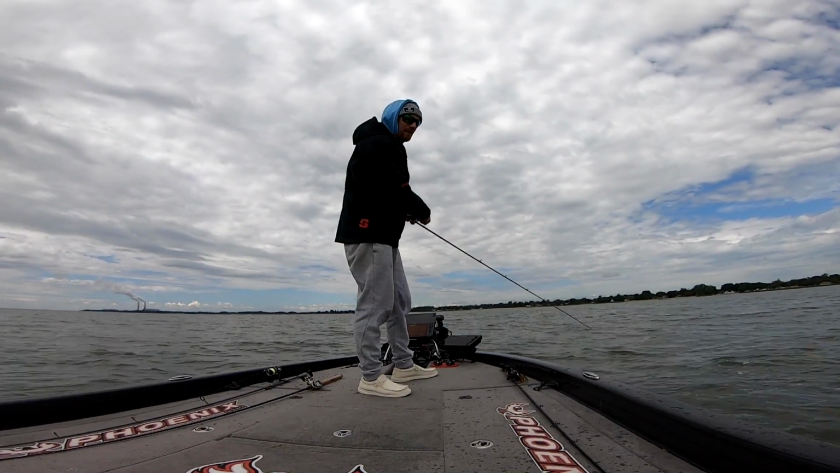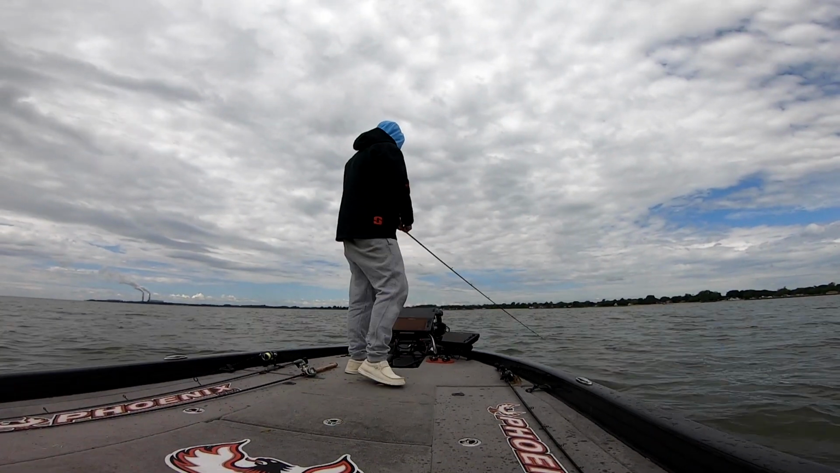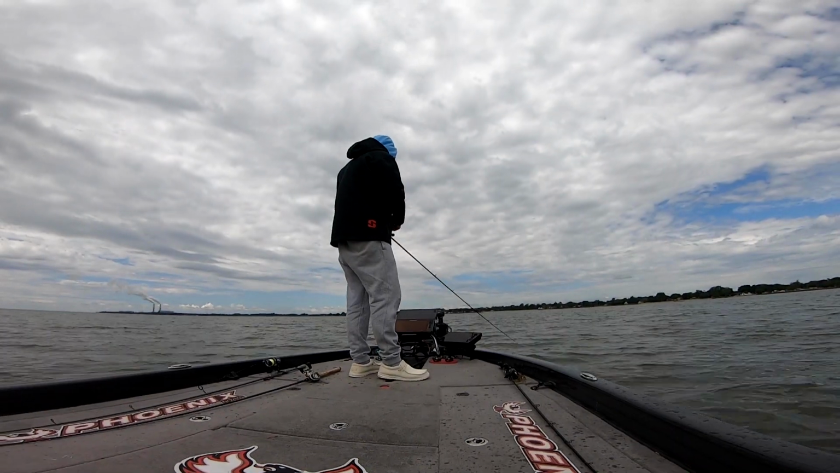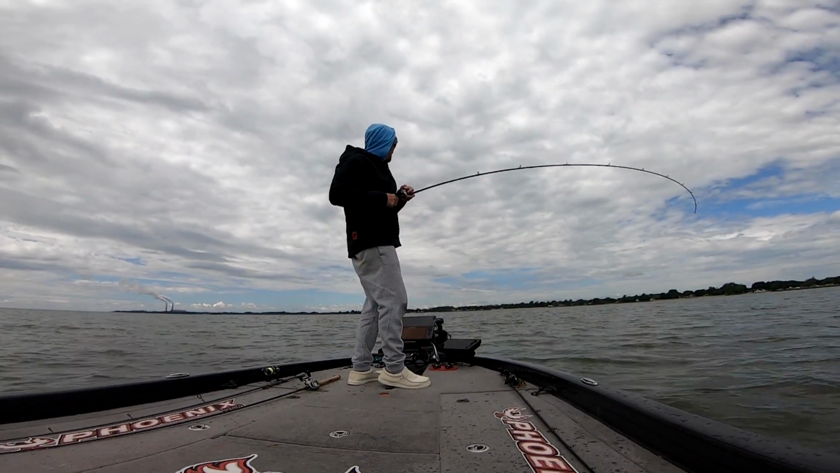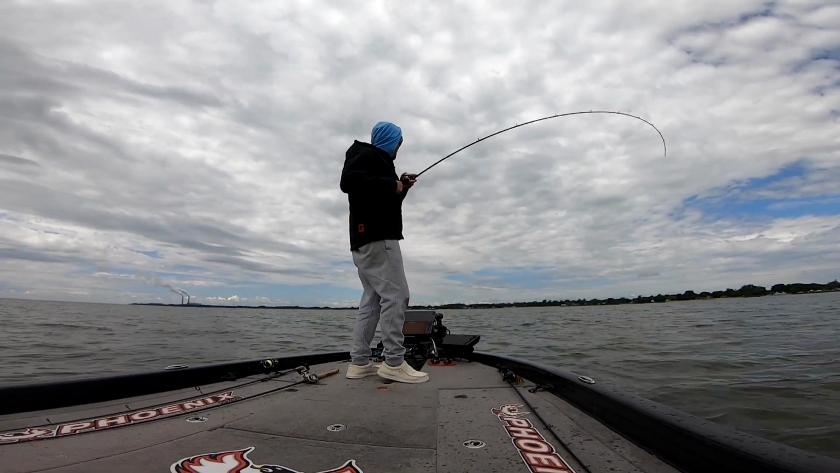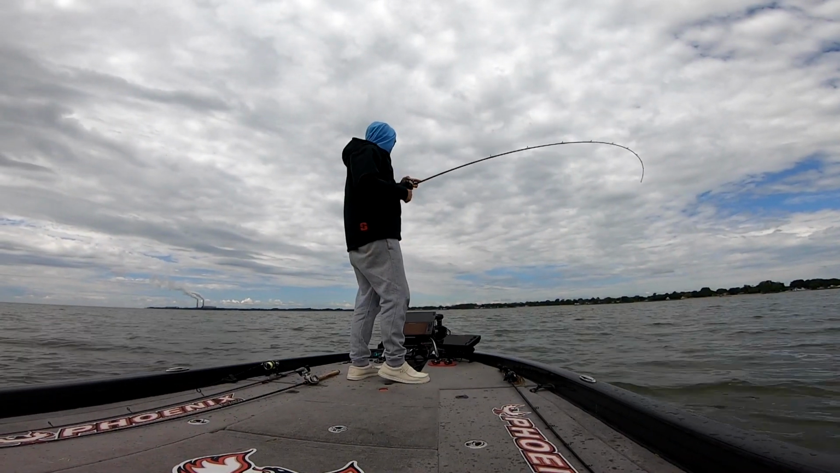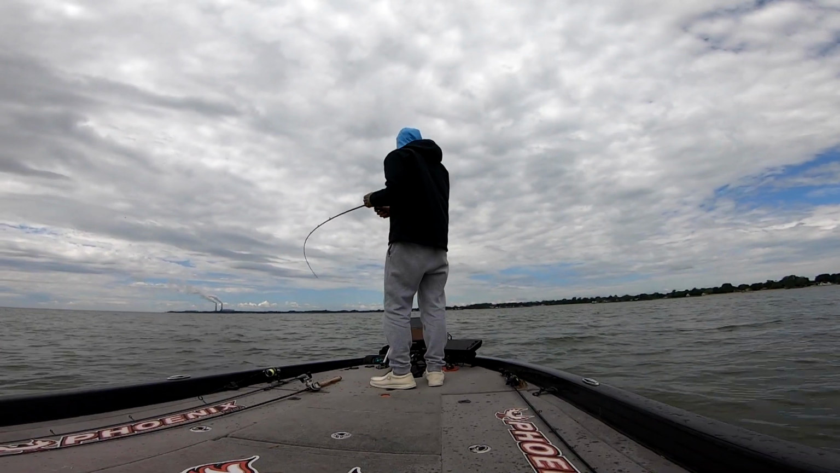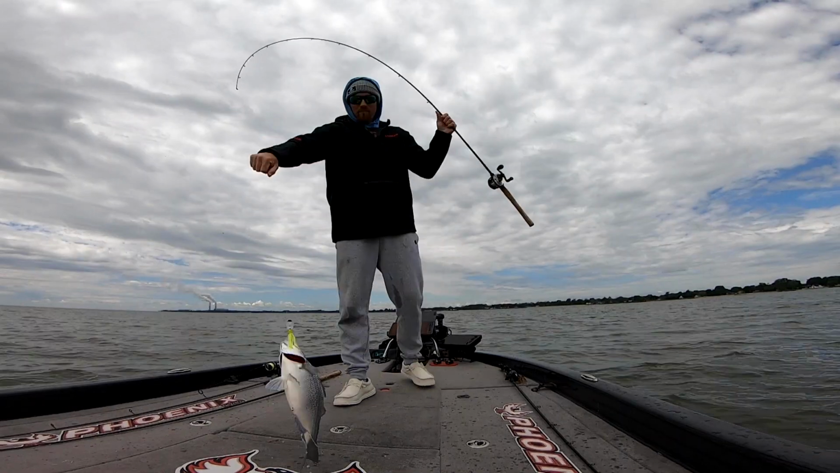They're up there and they are fired up. Like there's some white bass up there too.